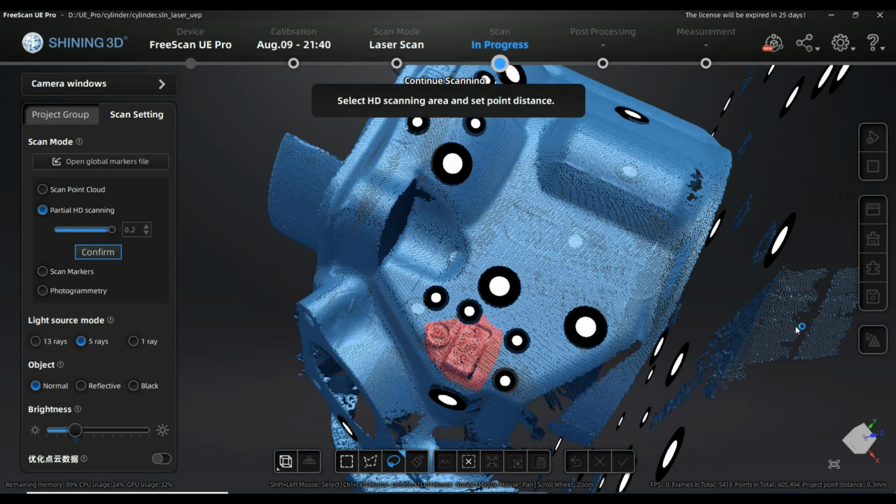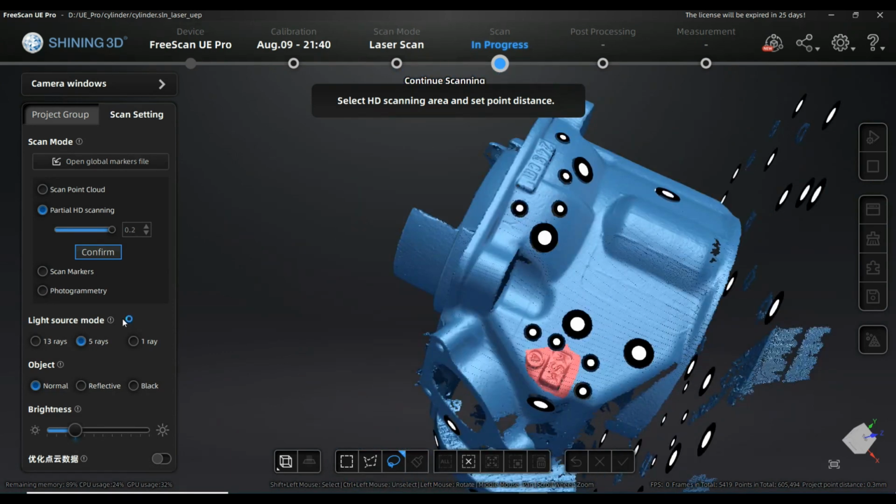So I have to select this area I want to scan in higher resolution. The rest of the scan will not be affected. It means you have no deleting or problems in this area. From 0.3, which is the rest of my scan, I'm just going to 0.1 or 0.05. You can go even lower.